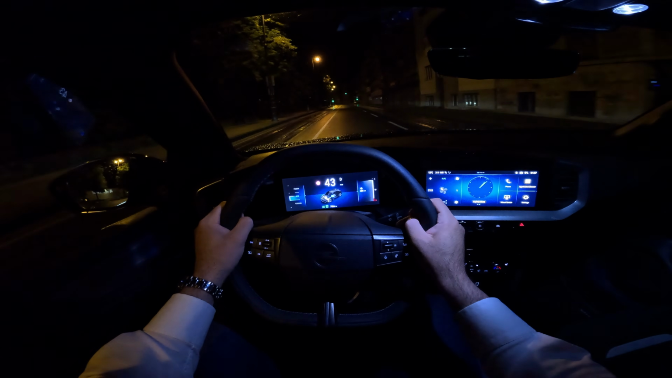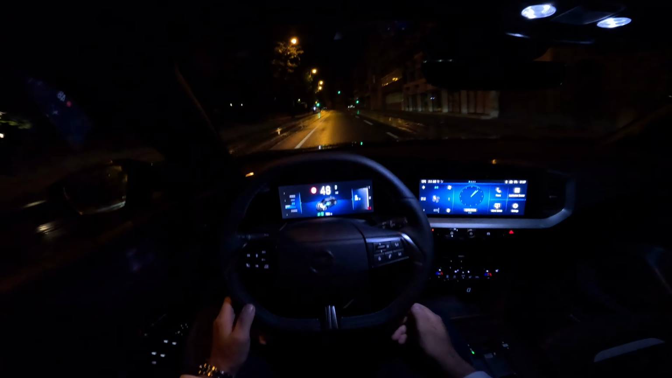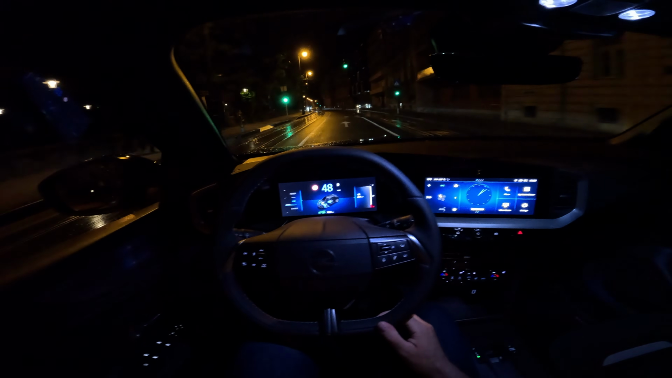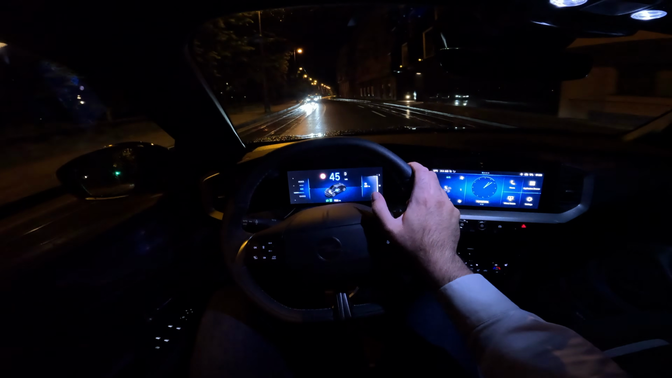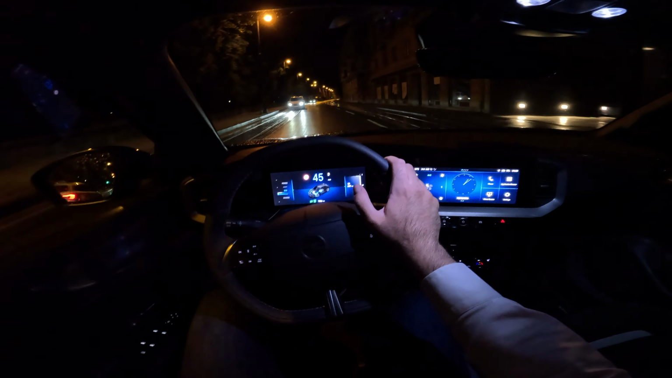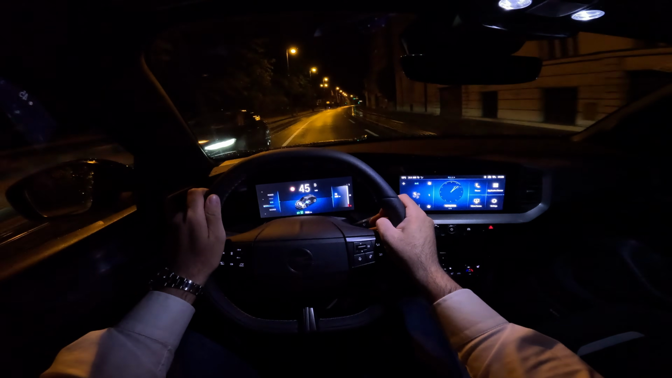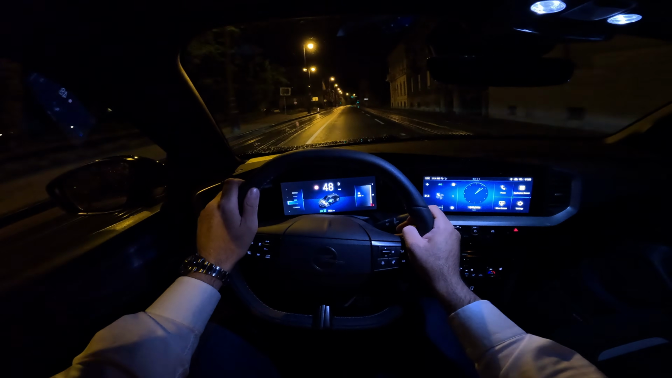The ride is very comfortable. You have the lovely seats that really make the drive very smooth, and also additional plus is that you have the massage. So just press the button here, and now I turn it on, and sort of like the waves, and it's really relaxing.